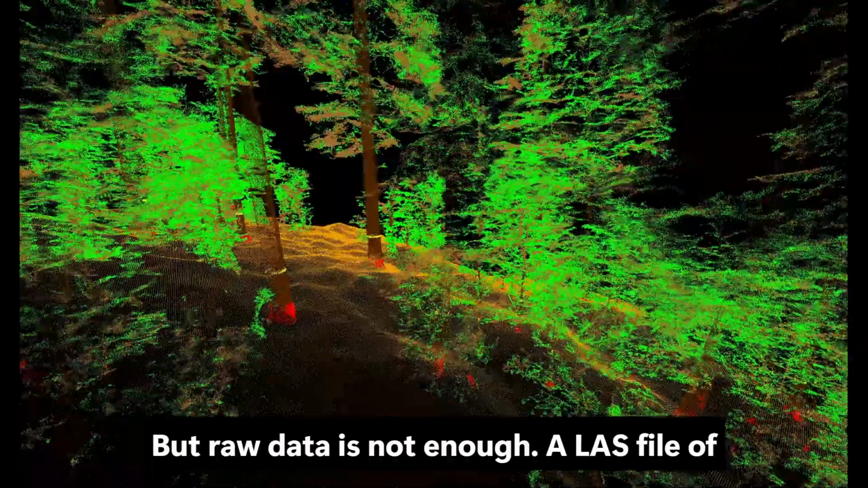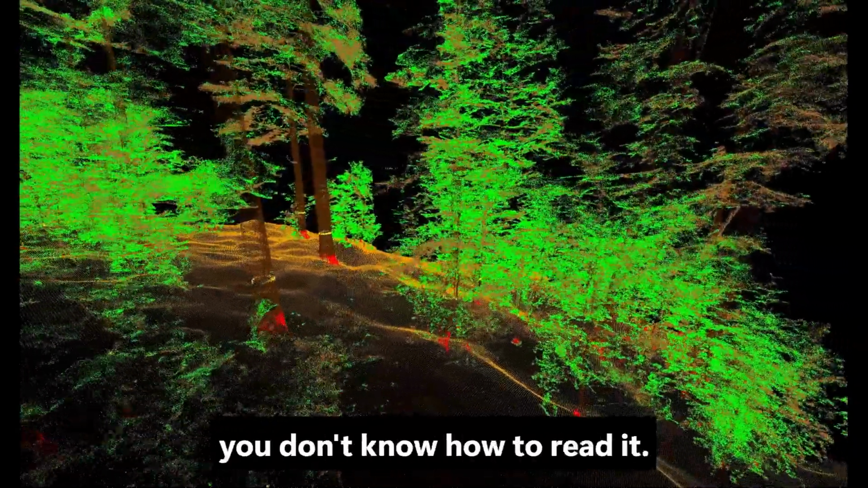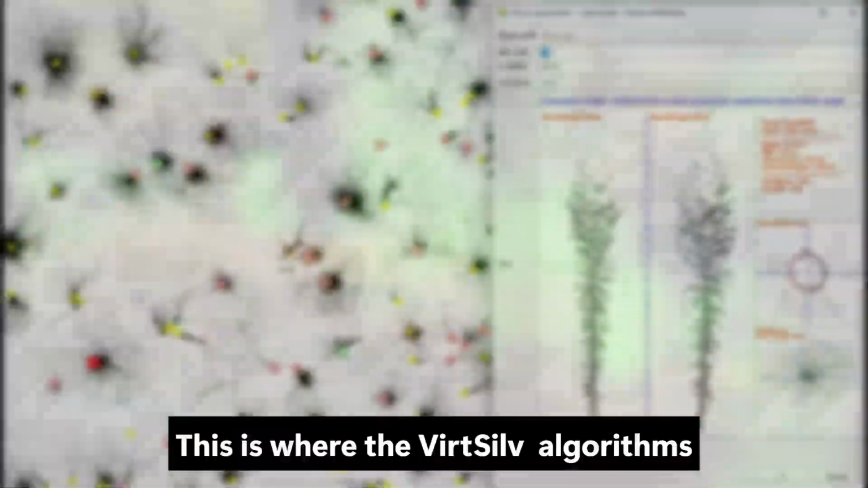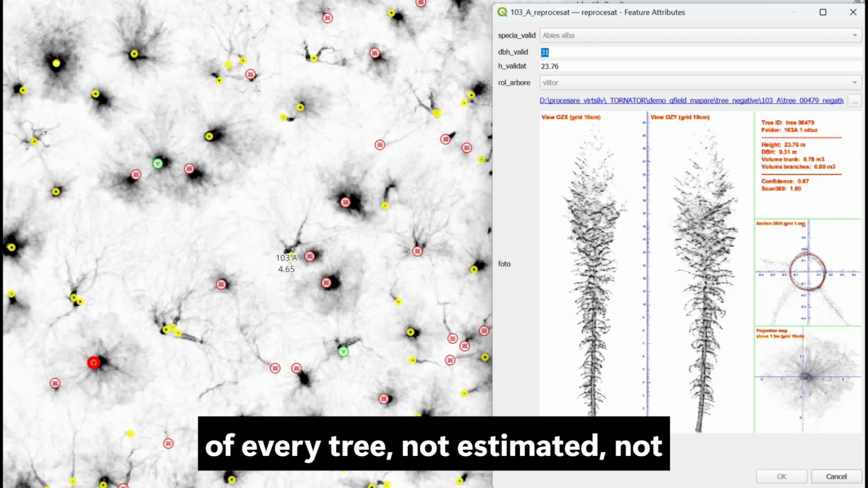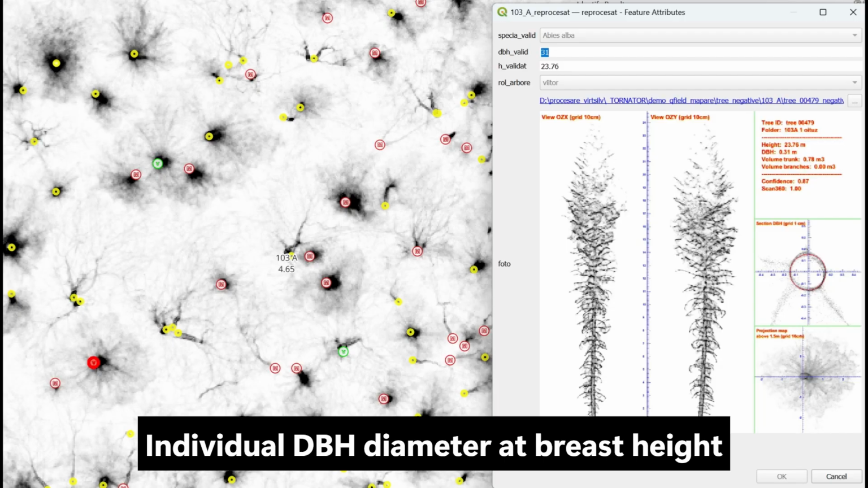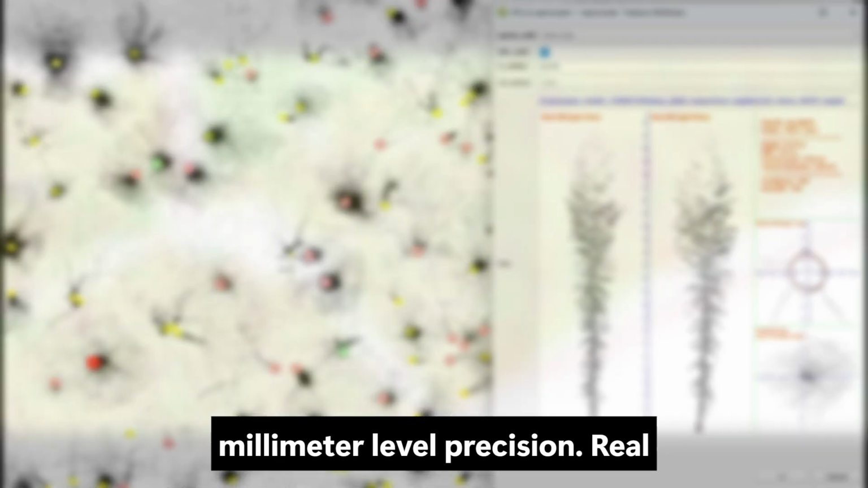But raw data is not enough. A LAS file of several gigabytes tells you nothing if you don't know how to read it. This is where the VirtSilv algorithms come in. From the point cloud, VirtSilv automatically extracts the exact position of every tree, not estimated, not interpolated. Measured. Individual DBH, diameter at breast height for each trunk individually, with millimeter-level precision.